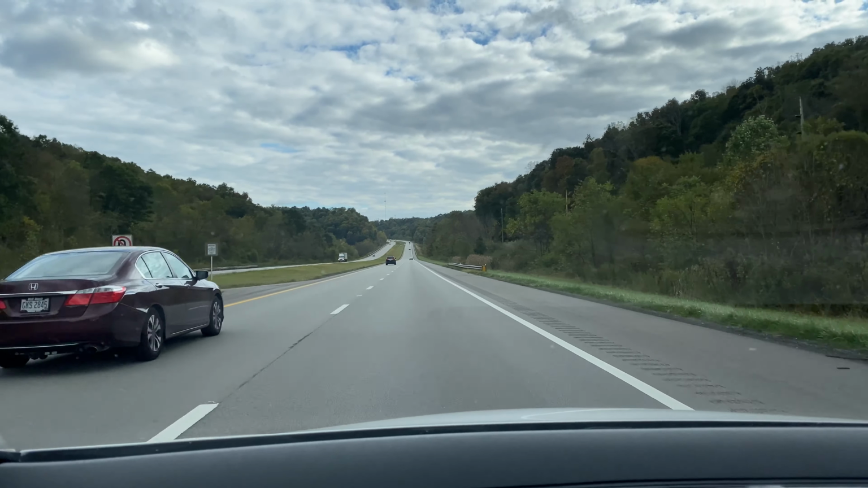48 hours ago it was 88 degrees, and I was on my watercraft out on the lake doing my thing. Today it's 60 degrees. But I've gotten used to that. I've lived in Ohio all my life. We're on a road trip, aren't we, Lexi? Got my partner with me.